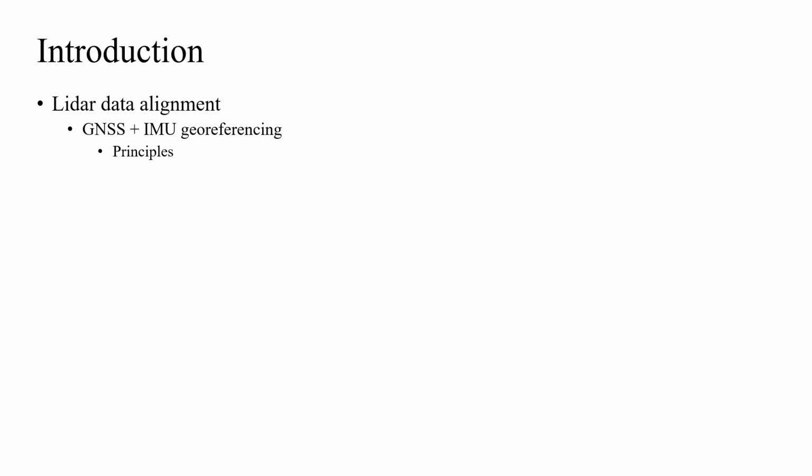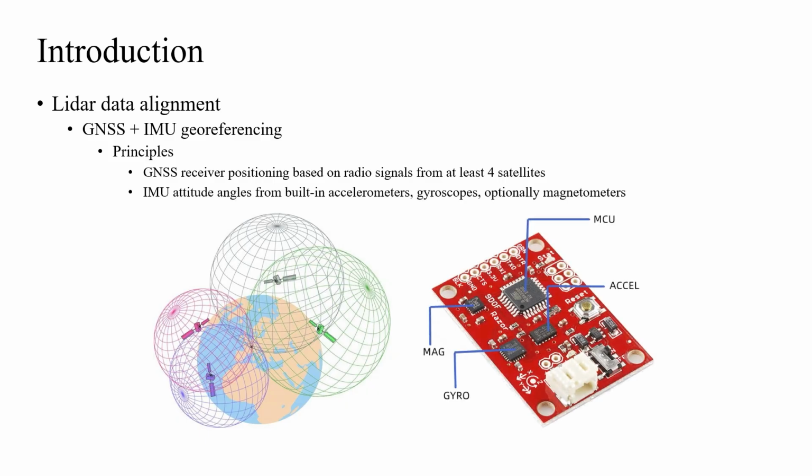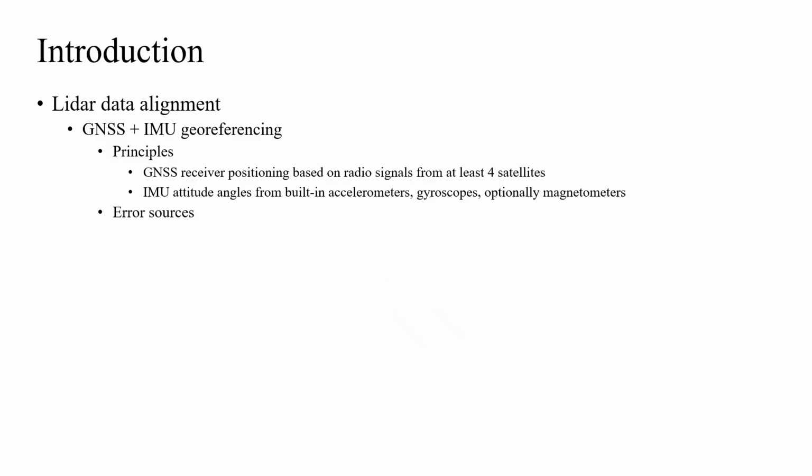GNSSs are able to locate receiver positions continuously worldwide utilizing radio signals from at least 4 satellites, while IMUs measure attitude angles via built-in accelerometers, gyroscopes, and sometimes magnetometers. There are a few error sources that can affect georeferenced point cloud quality. The first one is GNSS positioning error.